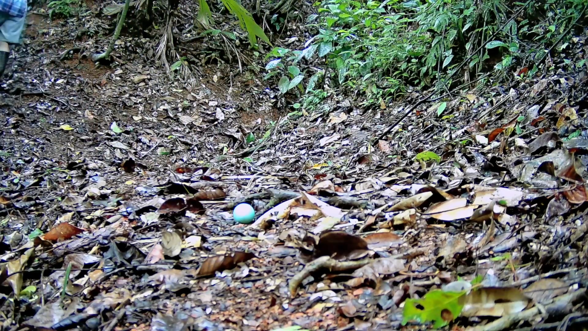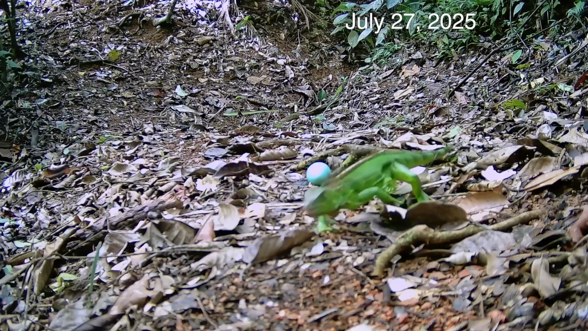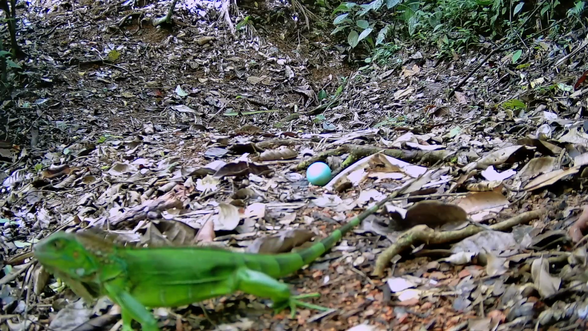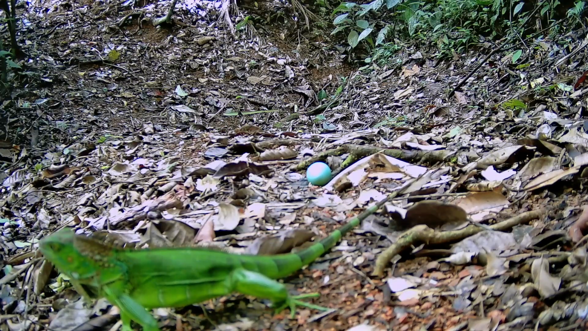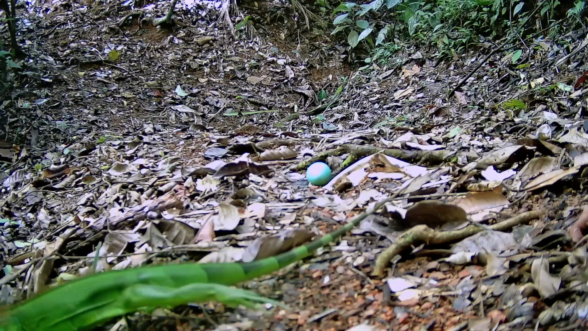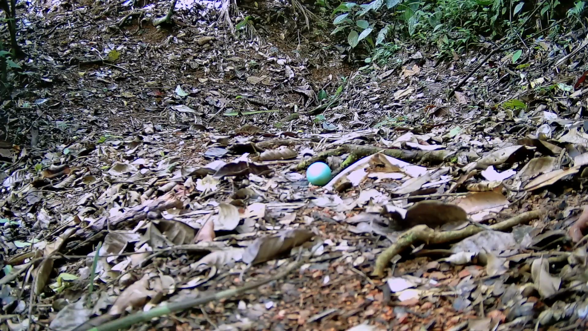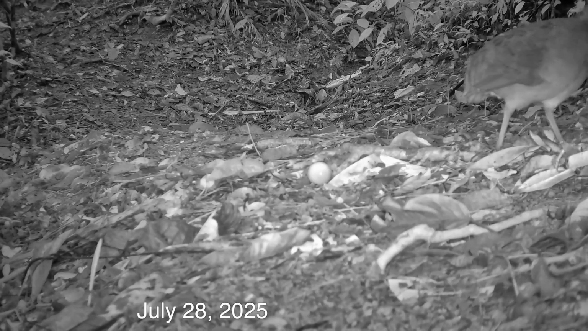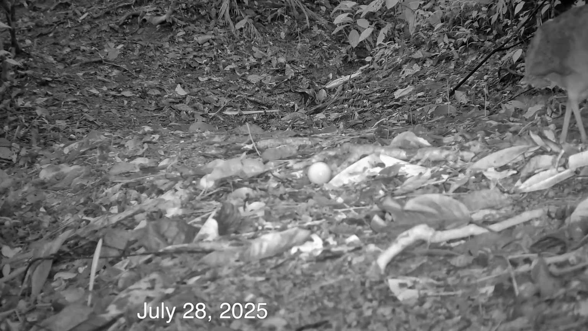You'll never guess who was the first visitor to the Tinamou egg. It was a young green iguana, probably just passing by. Next was an actual Great Tinamou. Maybe the mother, maybe the father, who just glanced at the egg out of the corner of its eye. A cheek-stuffed mouse came by next. I'm sure it was not looking for an egg.